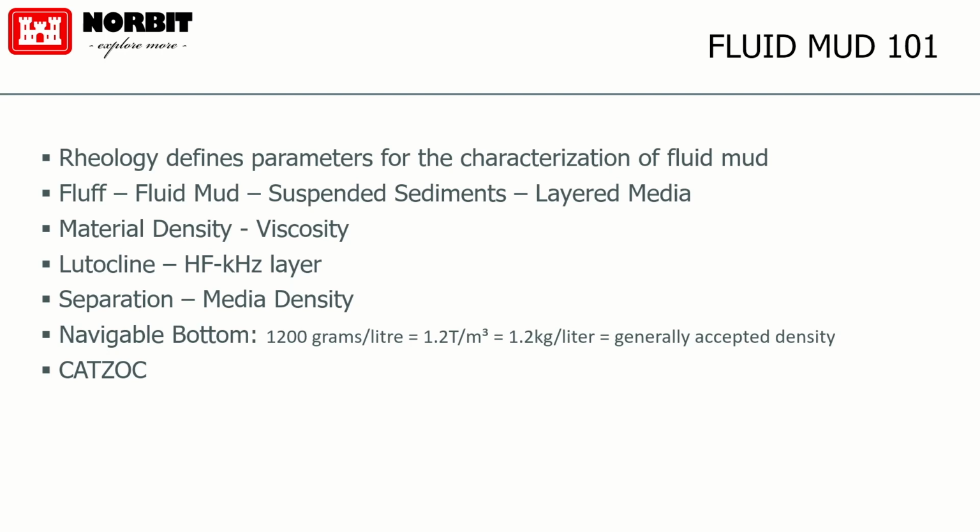CATZOC is Category Zone of Confidence. That's one of the requirements for navigation charts. Those are those funny little asterisks you see that you have to remove in HYPACK, right? Every time you open up HYPACK, you got to remove those, quality of information, visual quality of information.